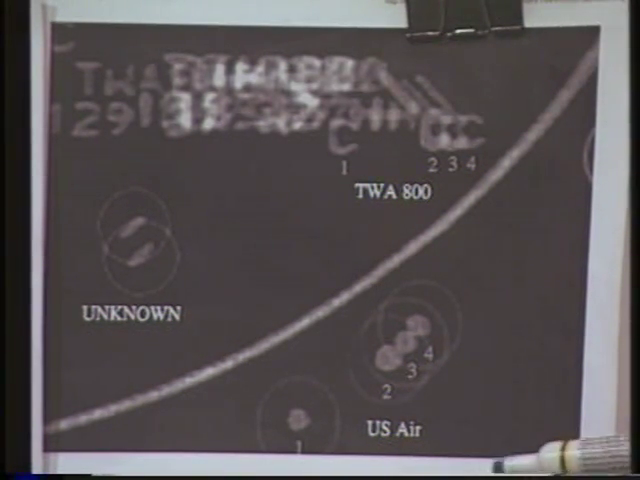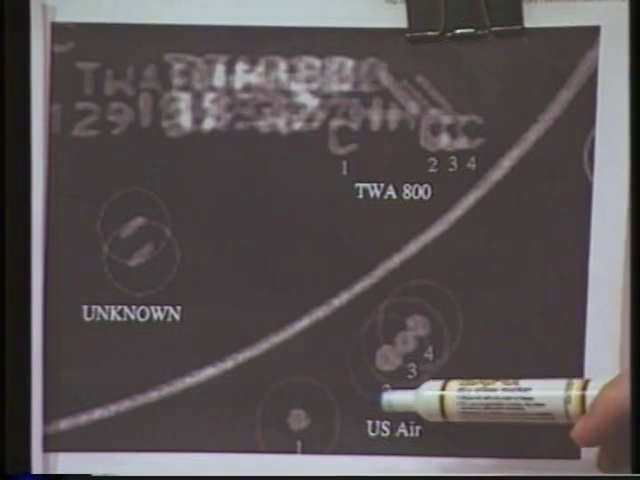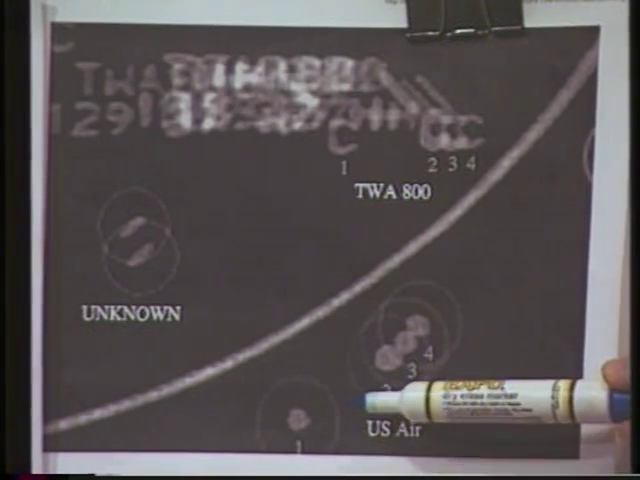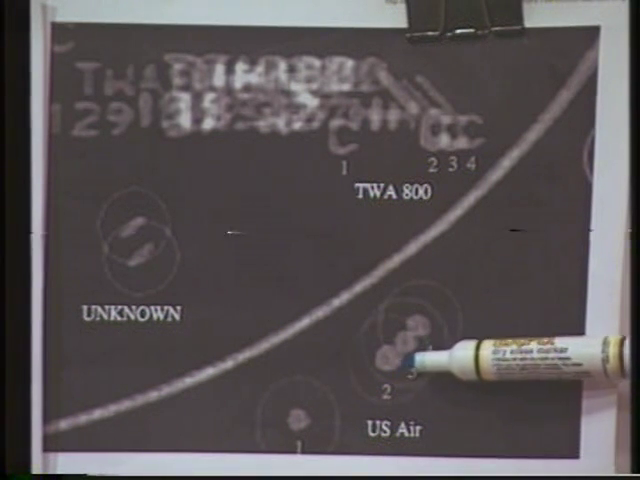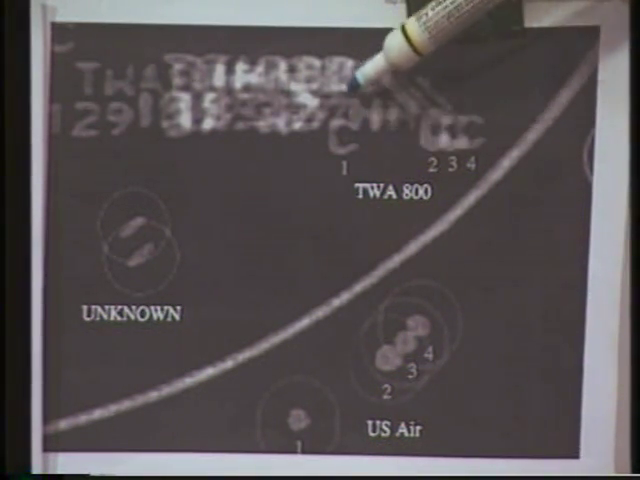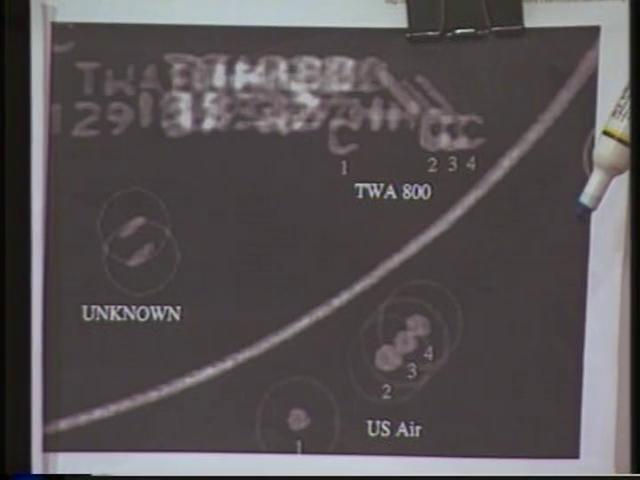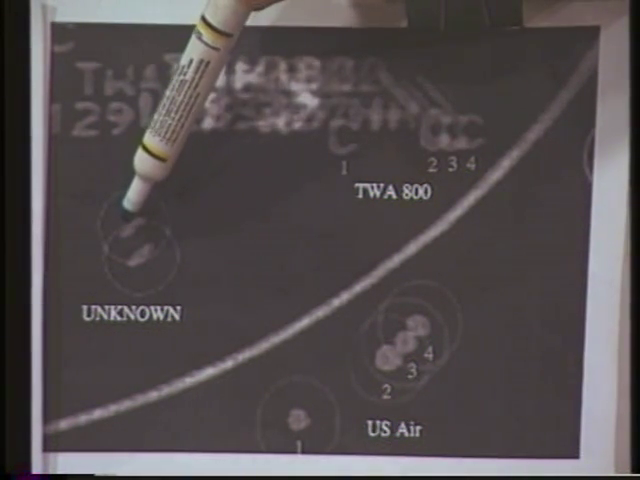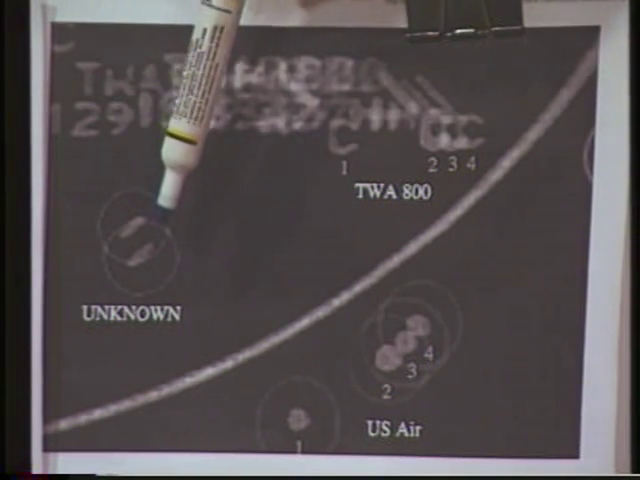Then there's a U.S. Air flight here that's flying at about 24,000 feet, as I remember, headed this way. And TWA 800 is at about 13,500 feet. And then there is an unknown blip that is coming from this side.